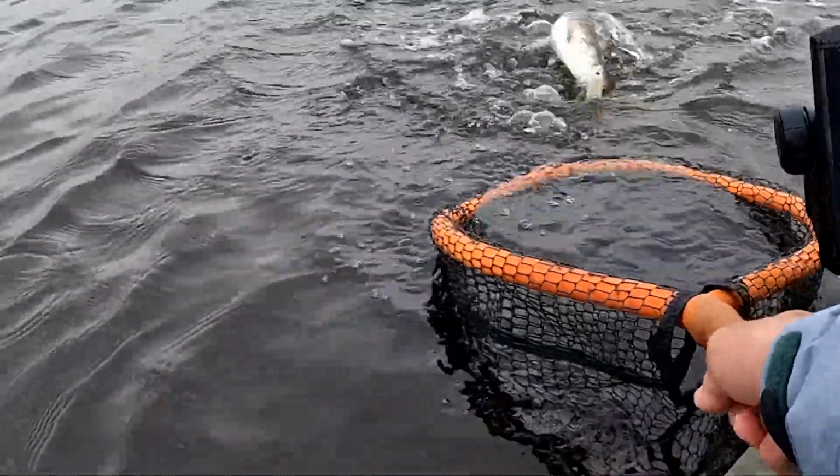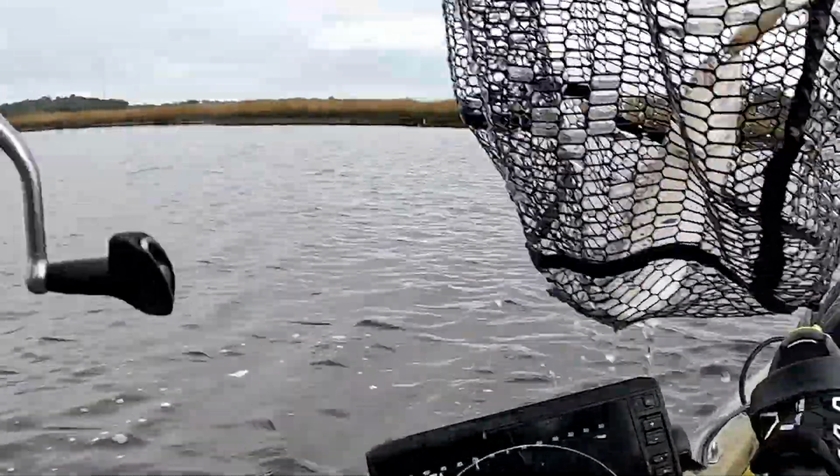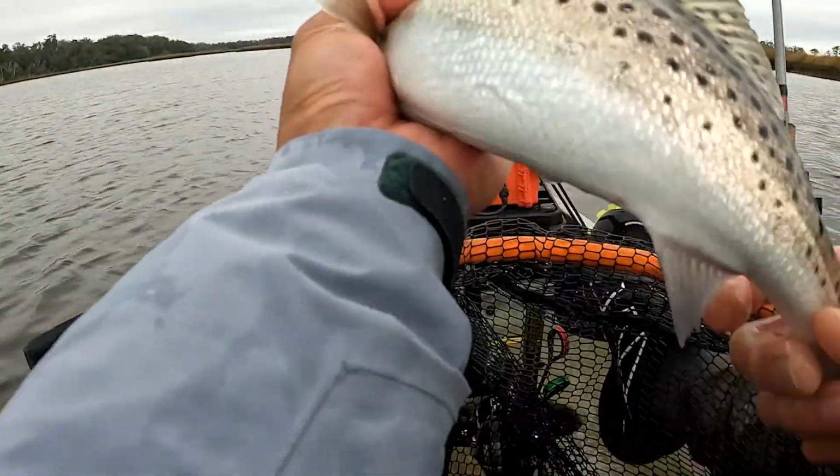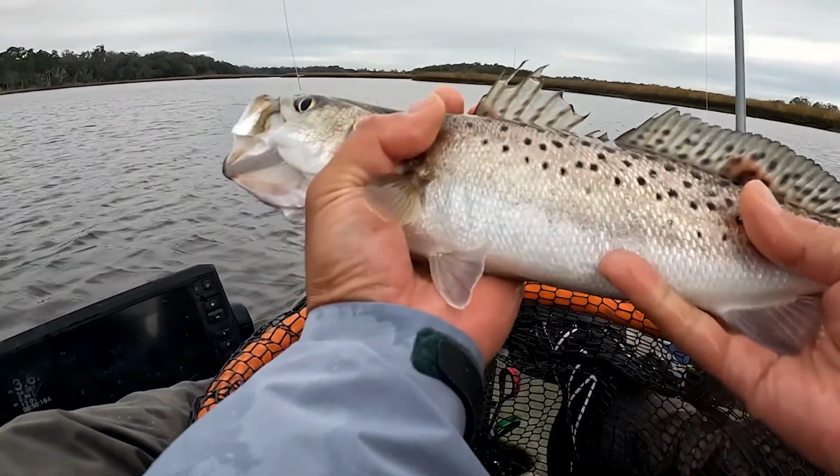Just dead sticking. Just let it sit for like up to 5 seconds, really.